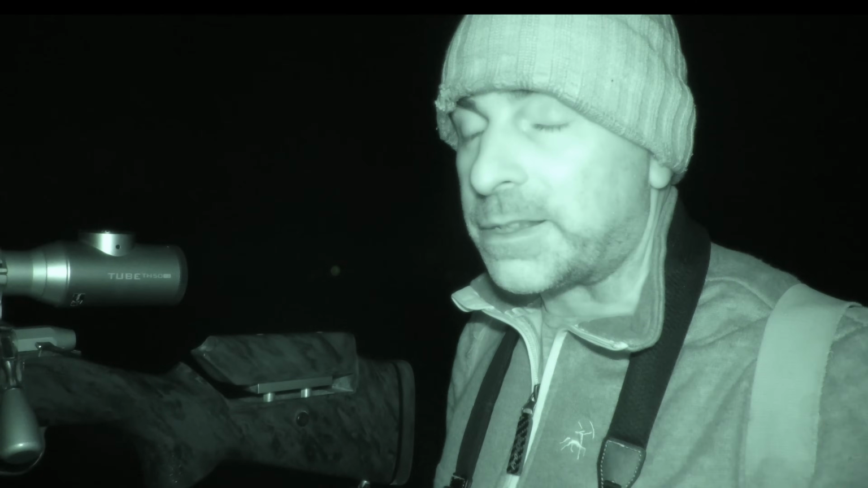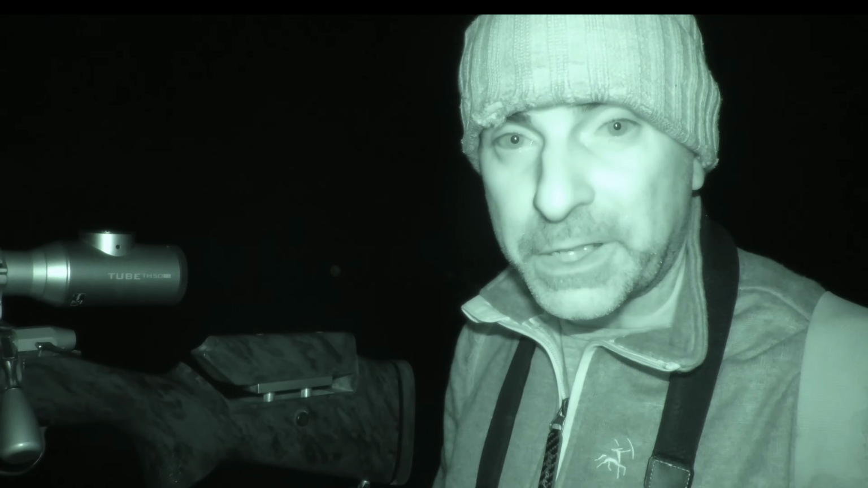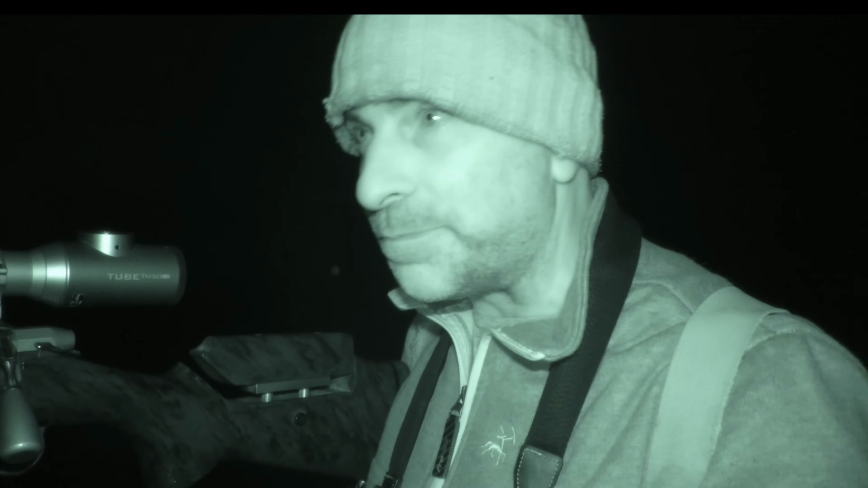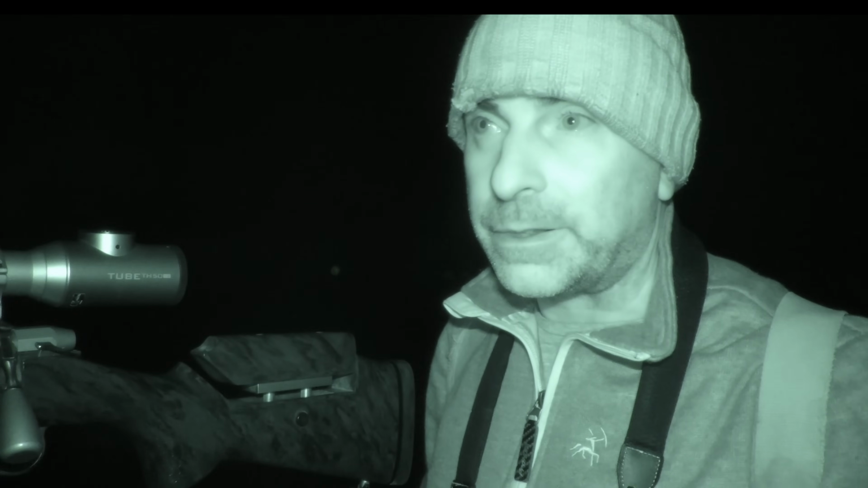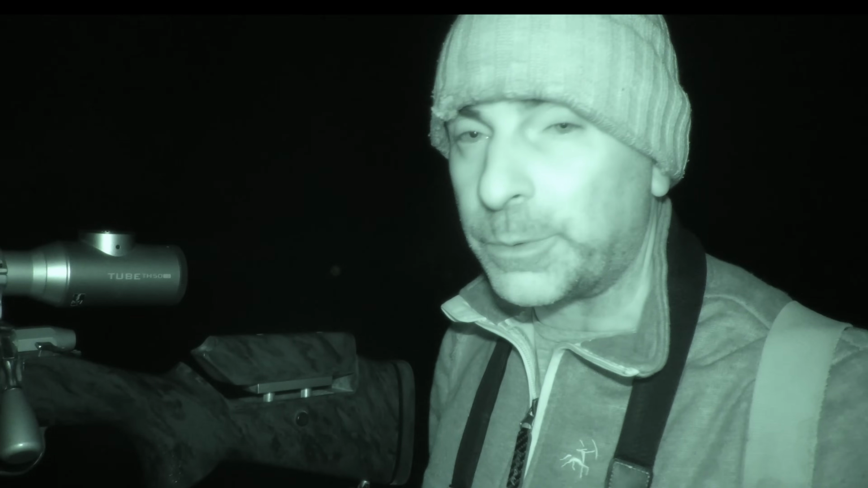So yes, a few lambs is easy pickings. They're also quite bold, these foxes, and they're just everywhere. It does make you think when people comment on the videos and say, you can't go shooting that many, you're going to white foxes out using thermal and whatever. Well, we shoot this sort of number every year.